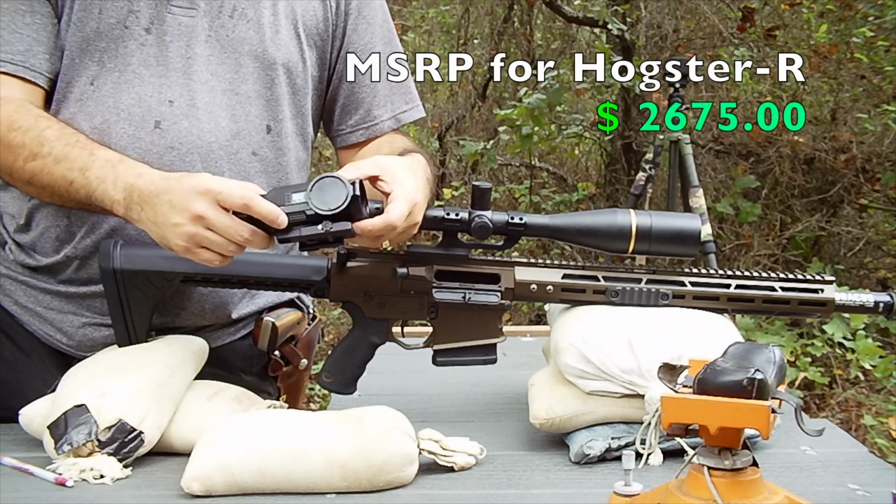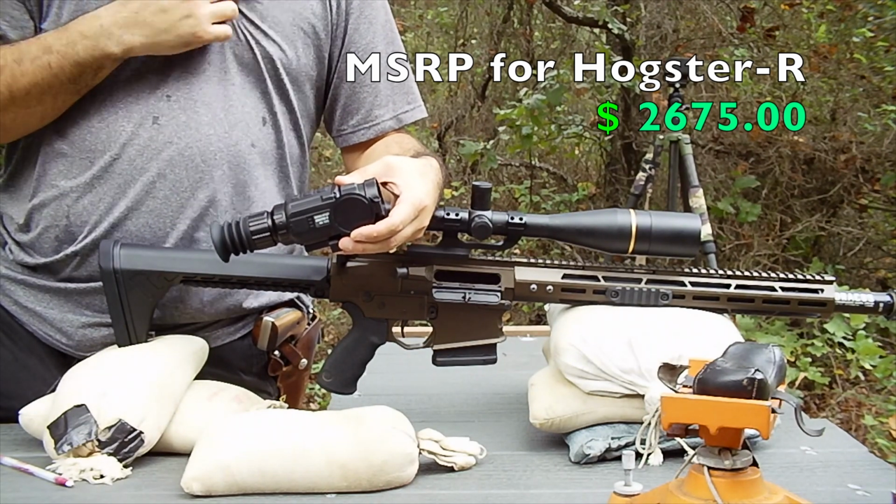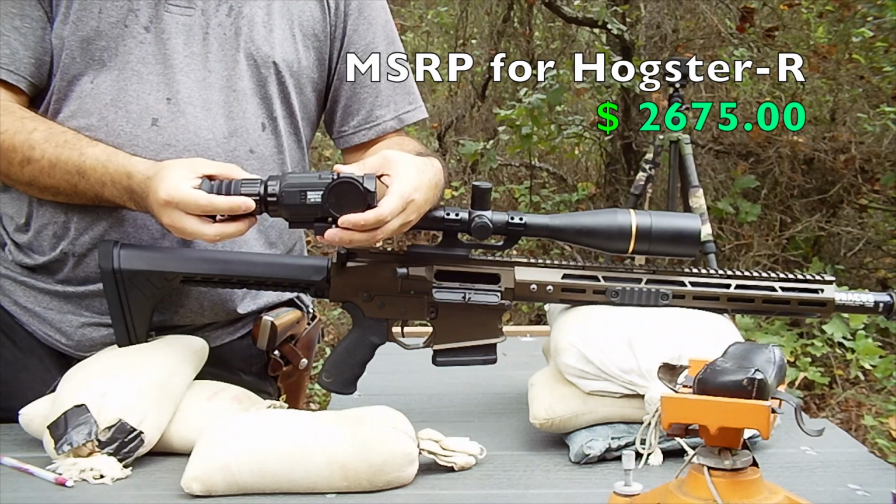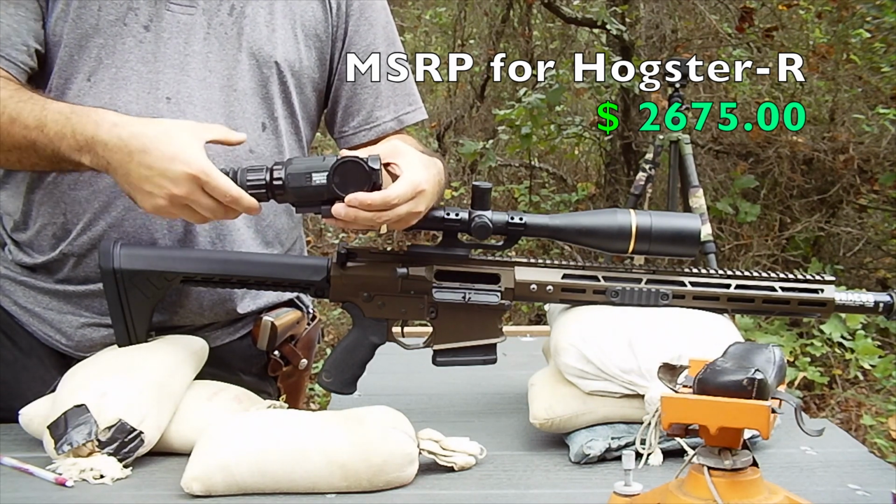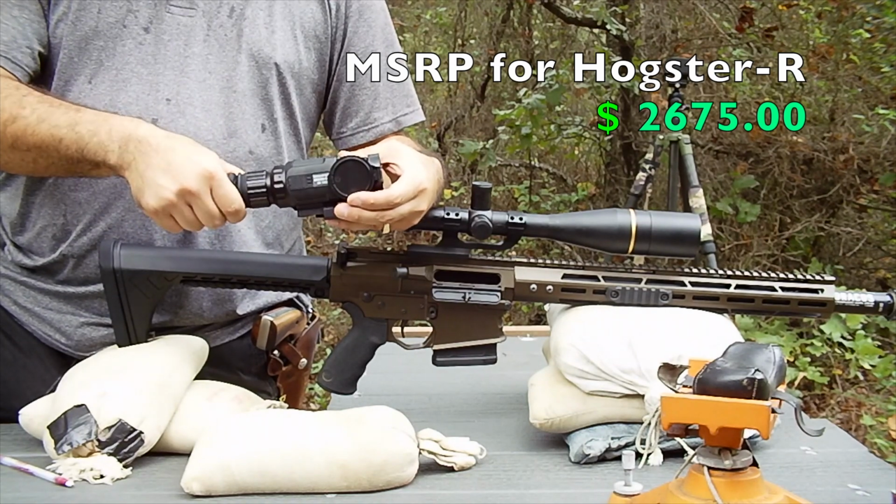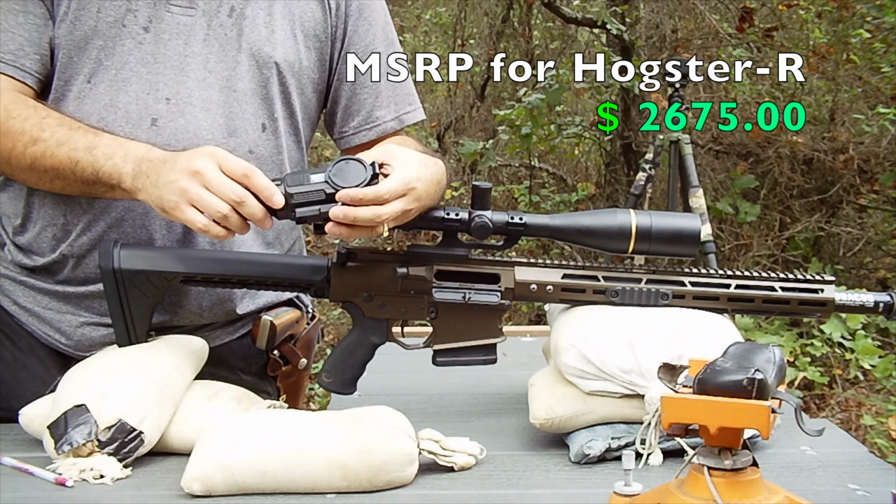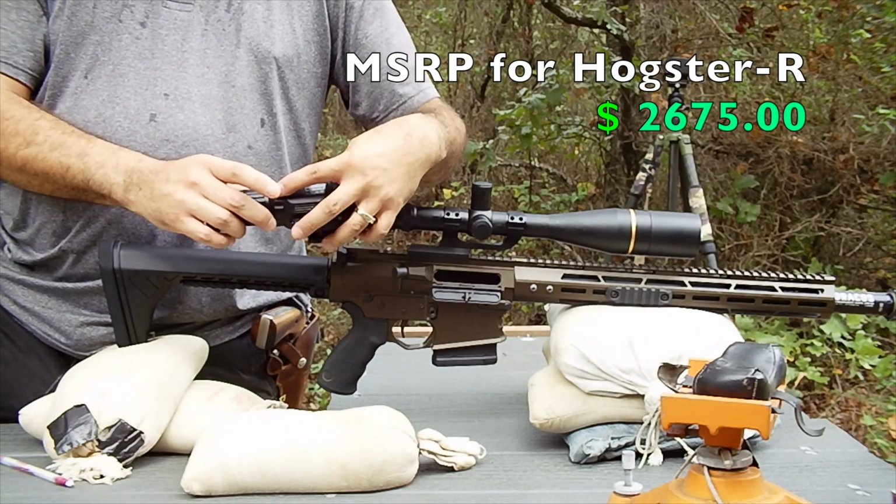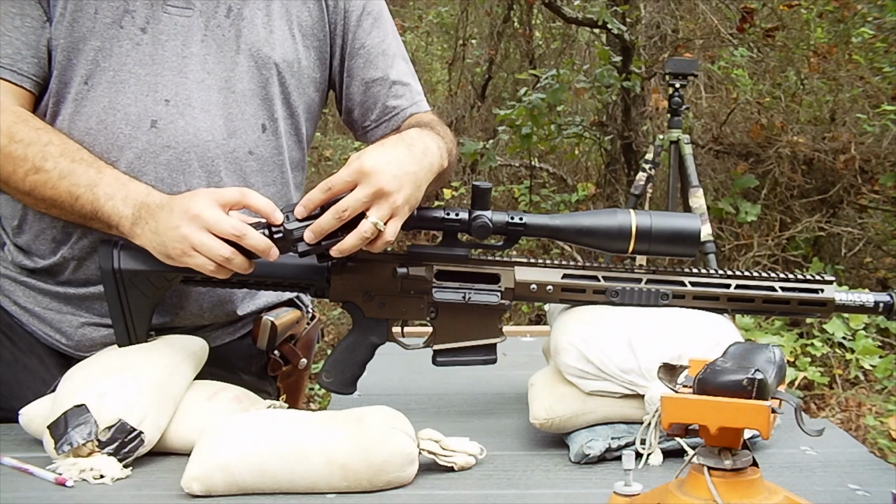Adjustments on this side. Don't know a lot about the specifics of the core and whatnot. I know it's in the 300 resolution and 50 hertz category. Again, just playing with it in the backyard, it meets my standards of what I like to see on image clarity. We'll get some recorded footage off of it. It sends external video through a USB-C.